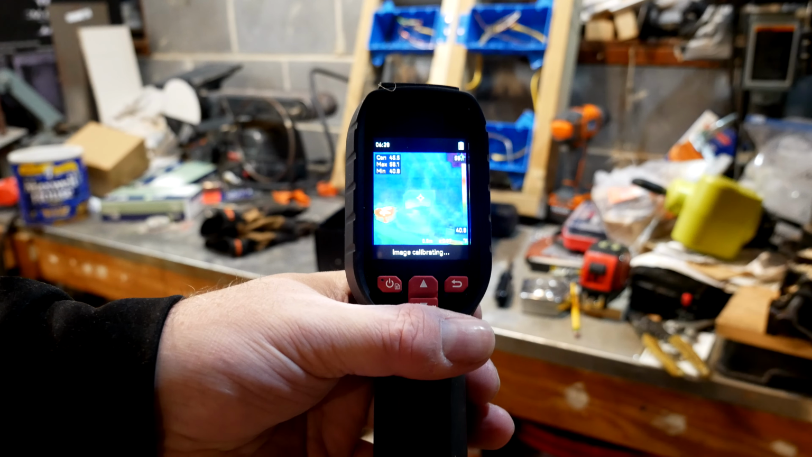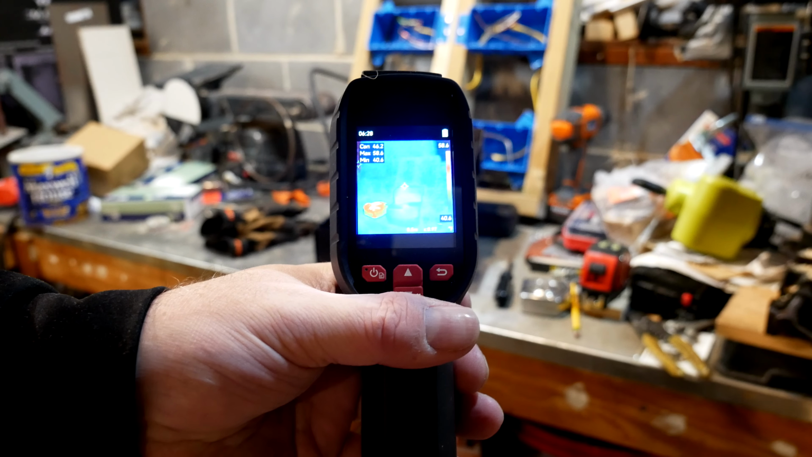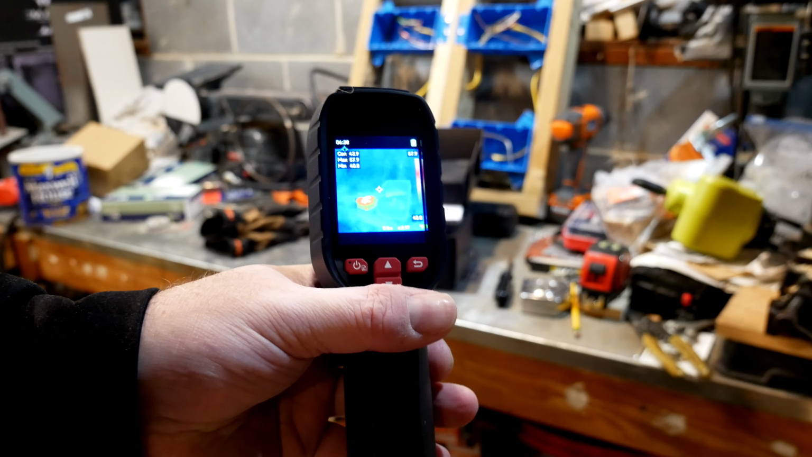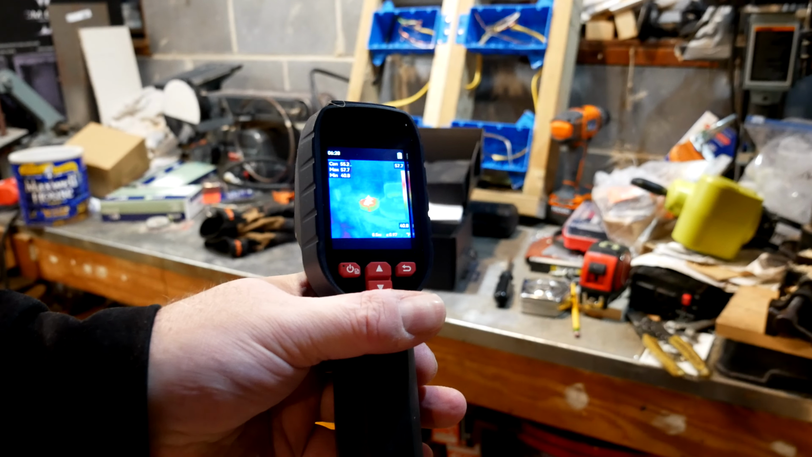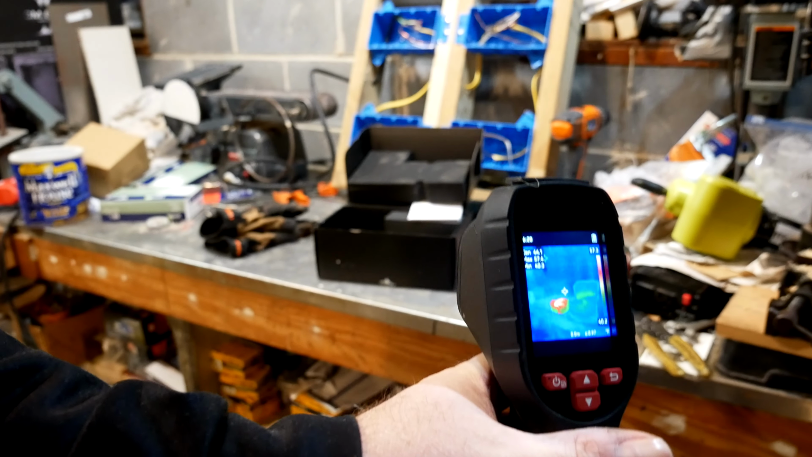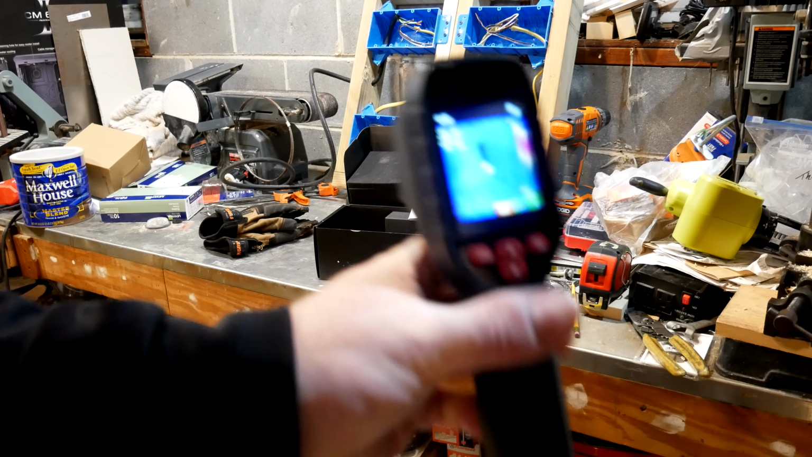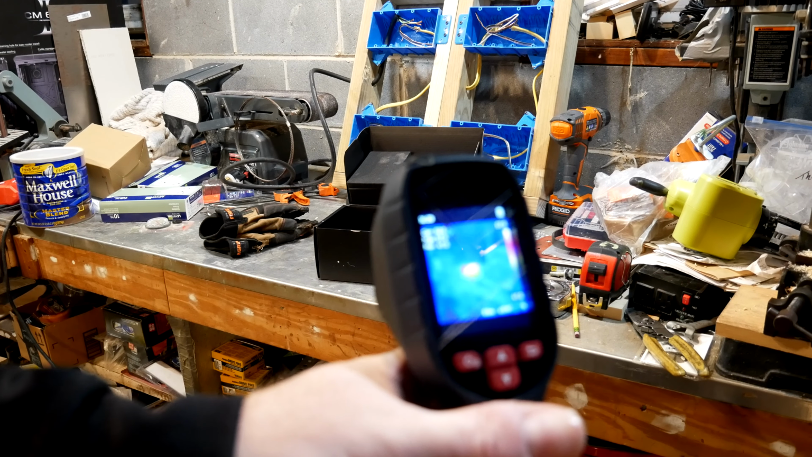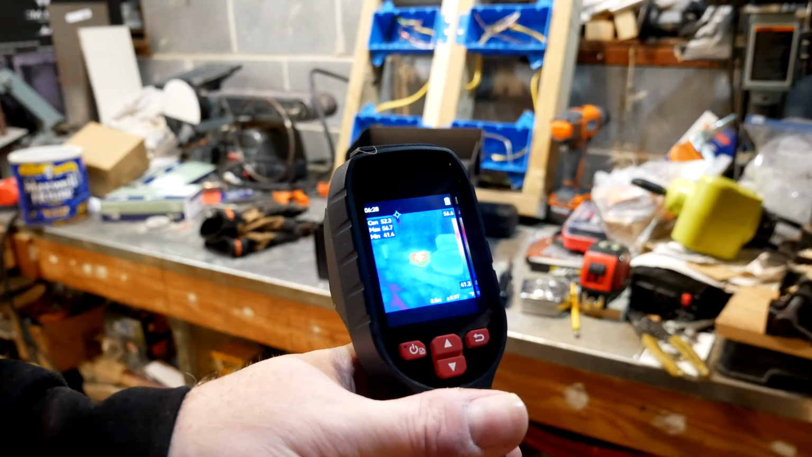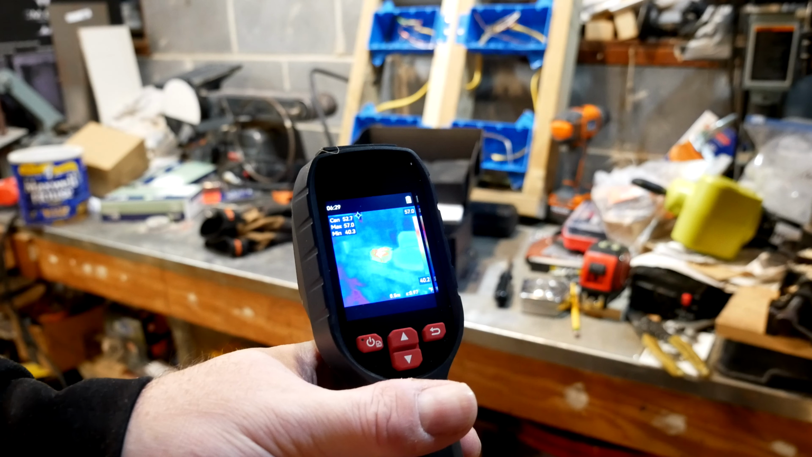On the right is a bar graph, and that shows you the min and max range. So it shows you a color graph of everything that changes. So you can see there are my gloves right there that I'm looking at. See my gloves to the left there. My gloves are right there, right? And I was just wearing them. So you can see they're showing up as 52 degrees, 57 degrees, somewhere around there.